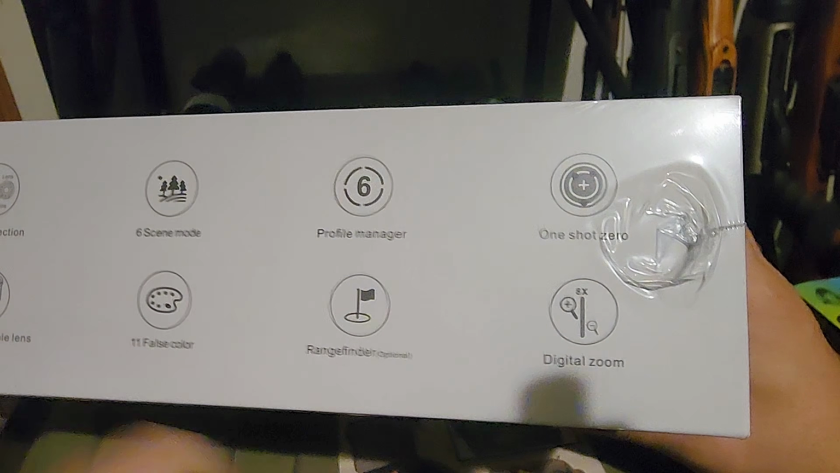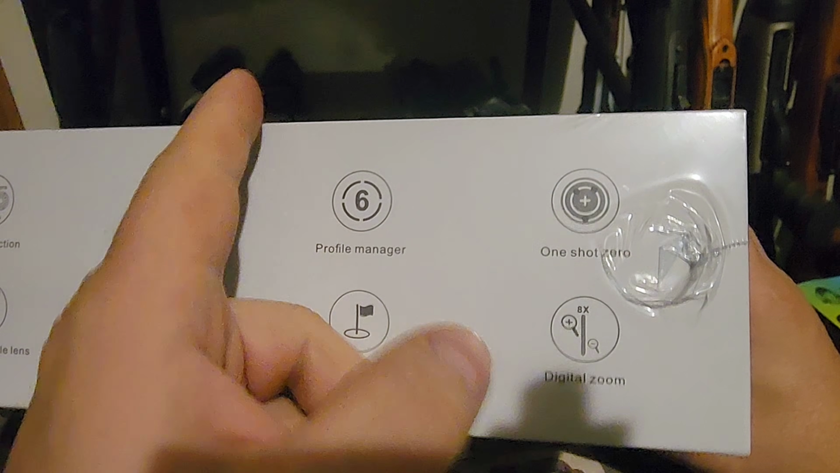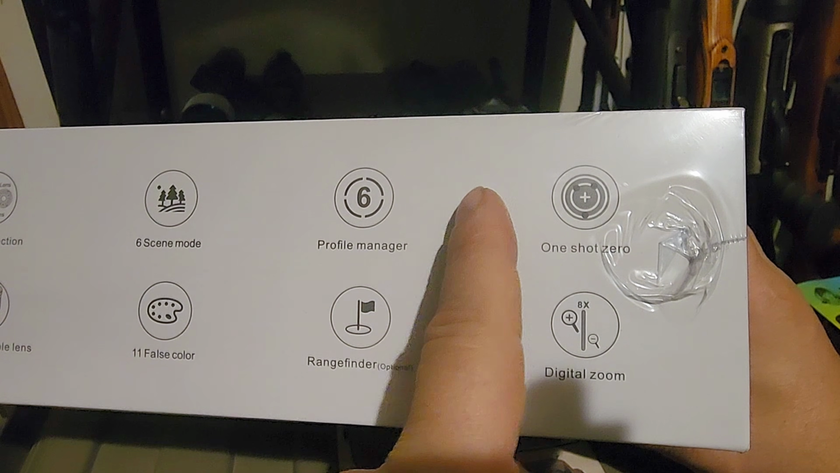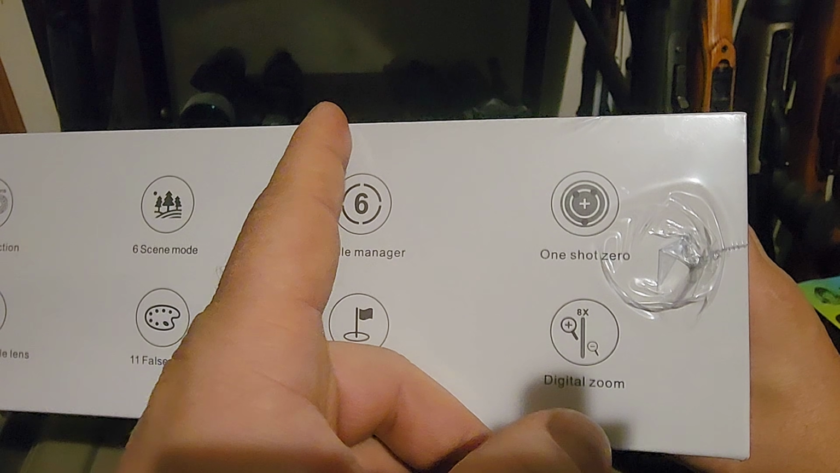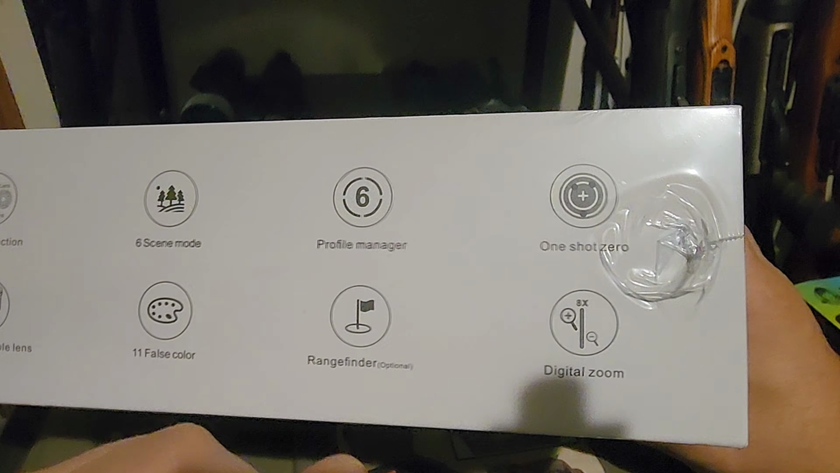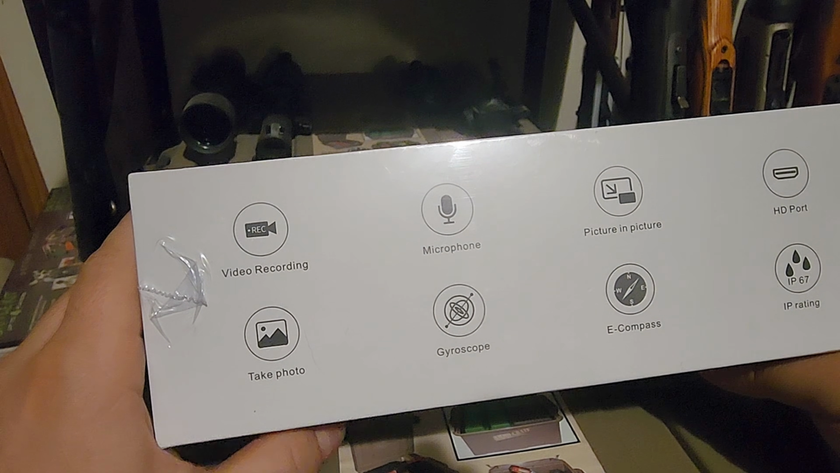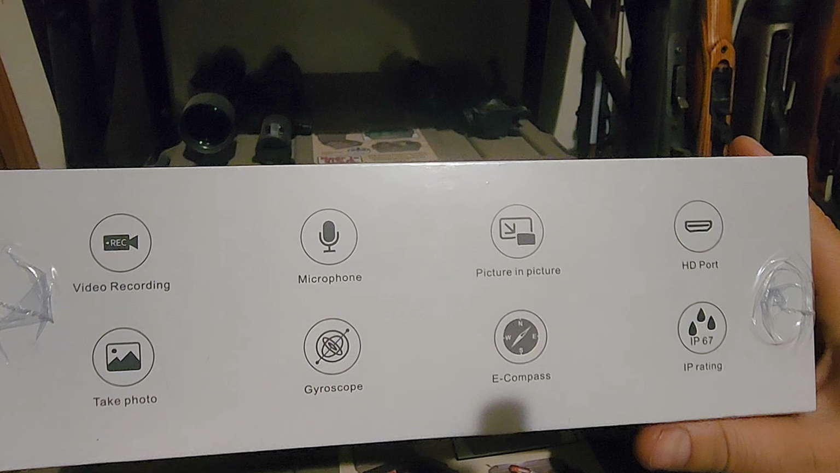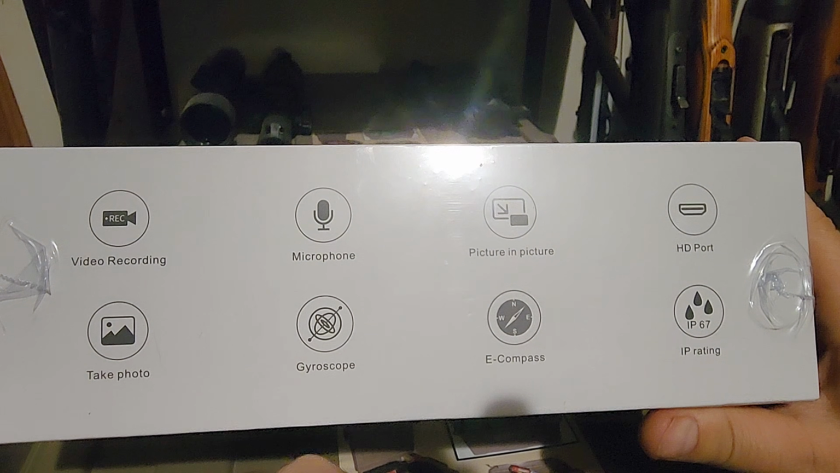One shot zero, so you can take one shot, and as long as it's on paper, it's got a thing in the menu where you can bring your crosshairs, depending on where you're aiming and where you hit, you bring them up to your impact, or it might be vice versa. You aim at your impact and then bring them back down to the bullseye. I think that's how it works. So it does have one shot zero capability, which is nice. Video recording, as I stated earlier, you can take photographs as well if you don't want to take video. It does have a microphone, so when you record video, it'll pick up your voice as well.